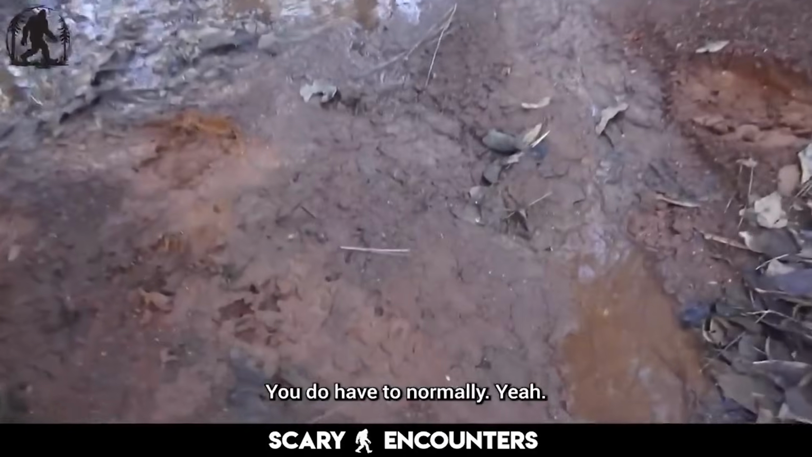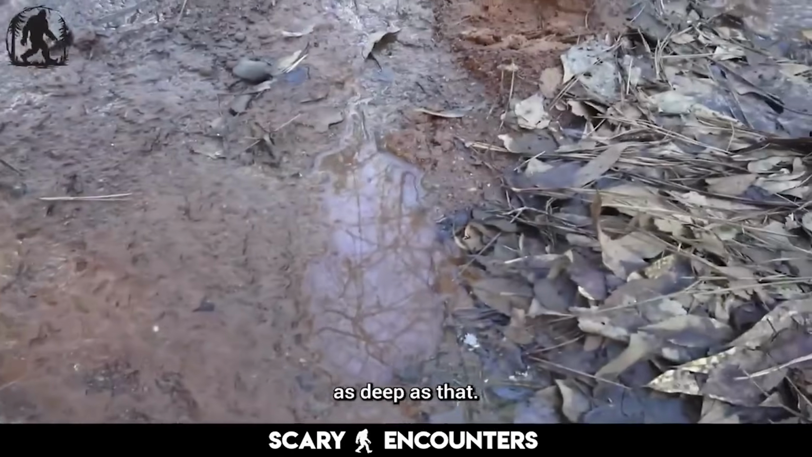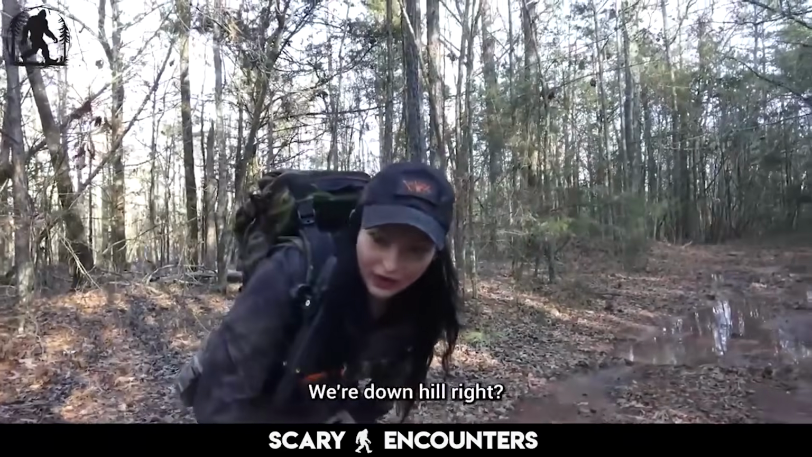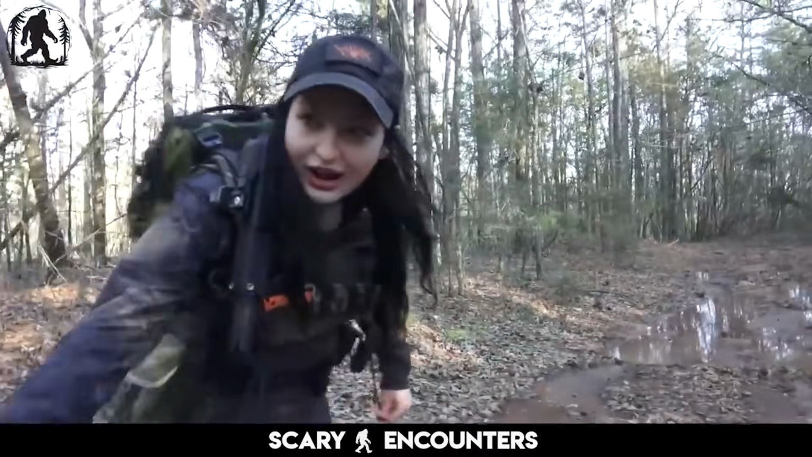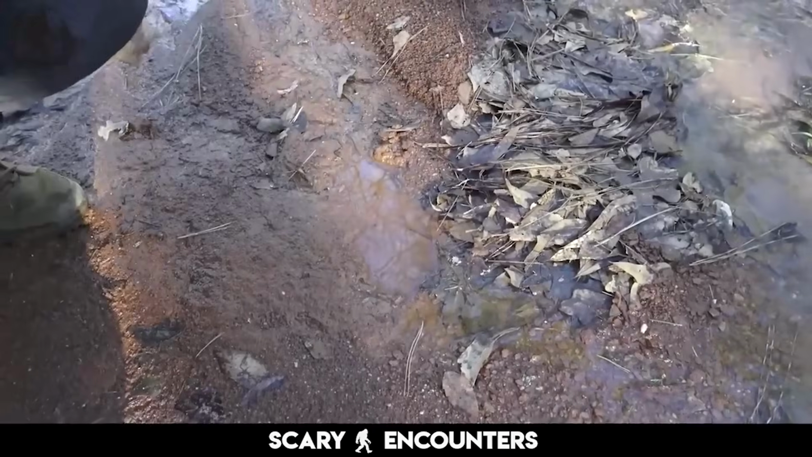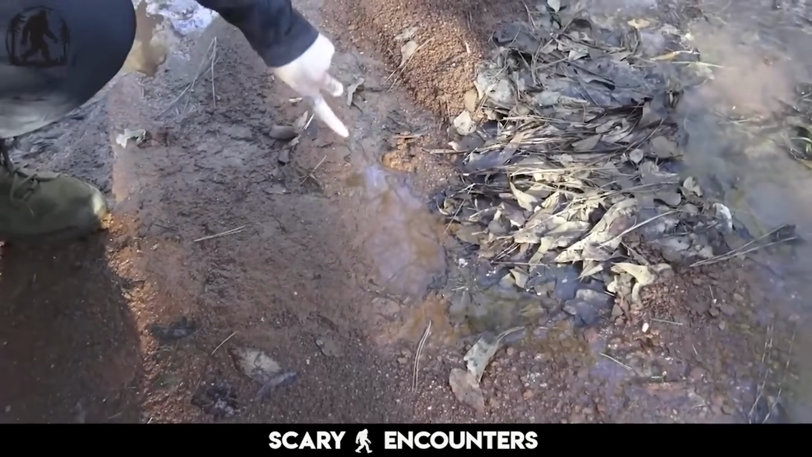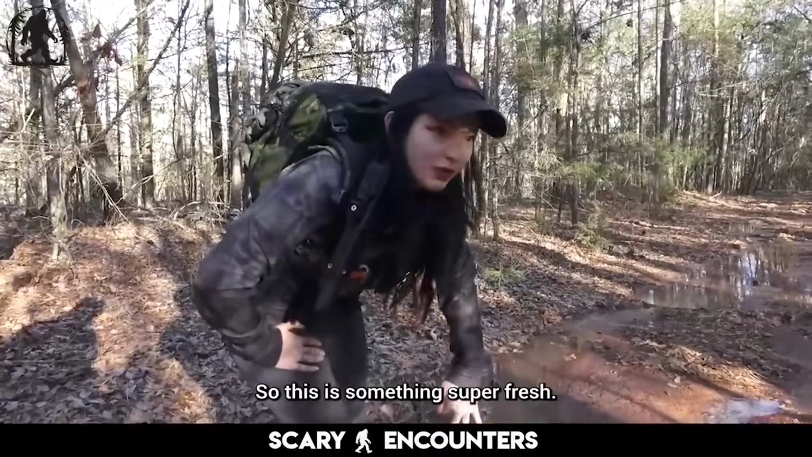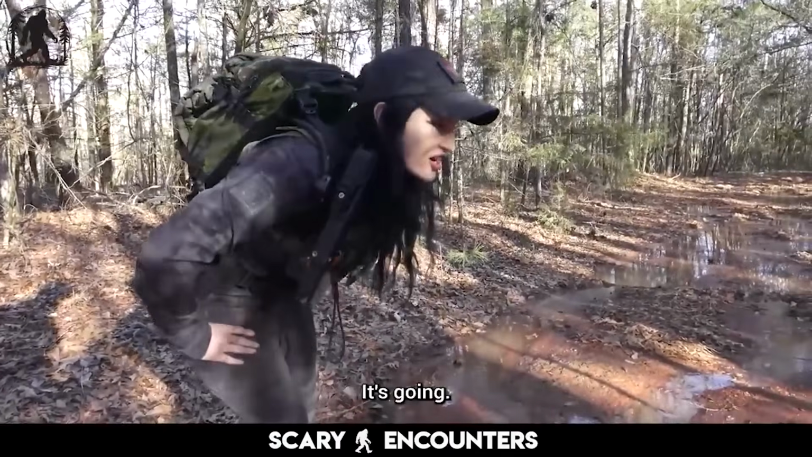A footprint you left normally is not anywhere near as deep as that. And then look where you're at. We're downhill, right? That's super fresh. Yeah, and this area is so undisturbed, such a short time ago. So this is exciting. This is something super fresh. Do you want to head in that direction that it's going?